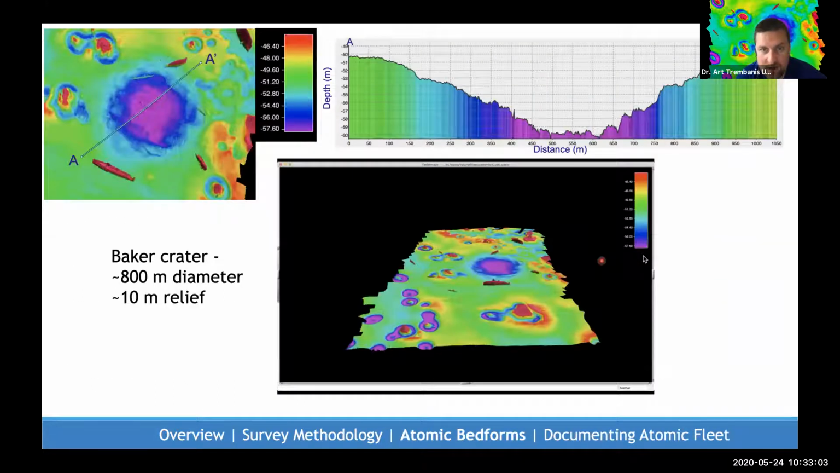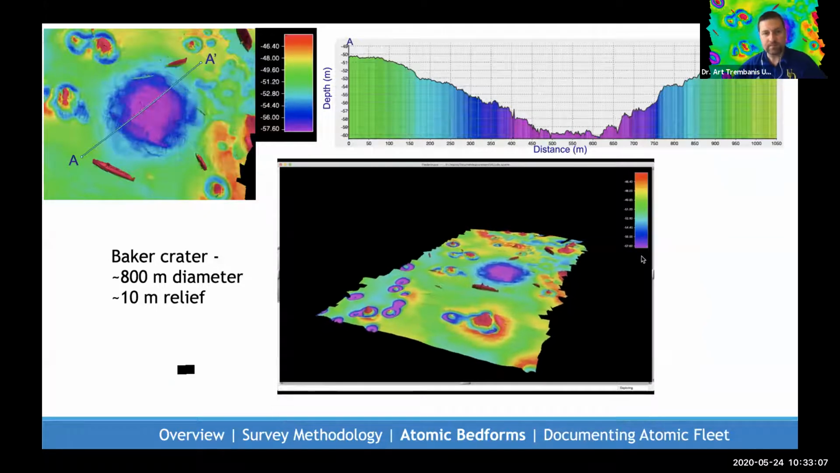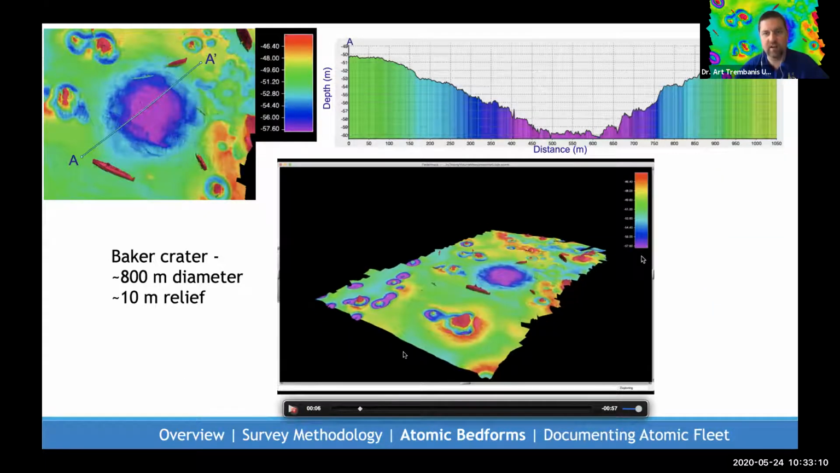And so let's take a little deeper dive into it. So here is a 3D rendering of that site. I'll pause it there for a moment. And if we look here, very prominently is the USS Saratoga, the battleship just outside of the Baker crater.